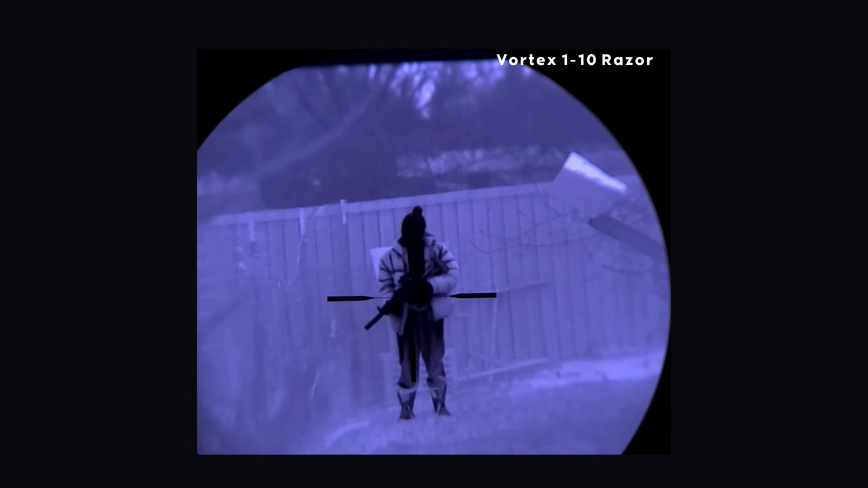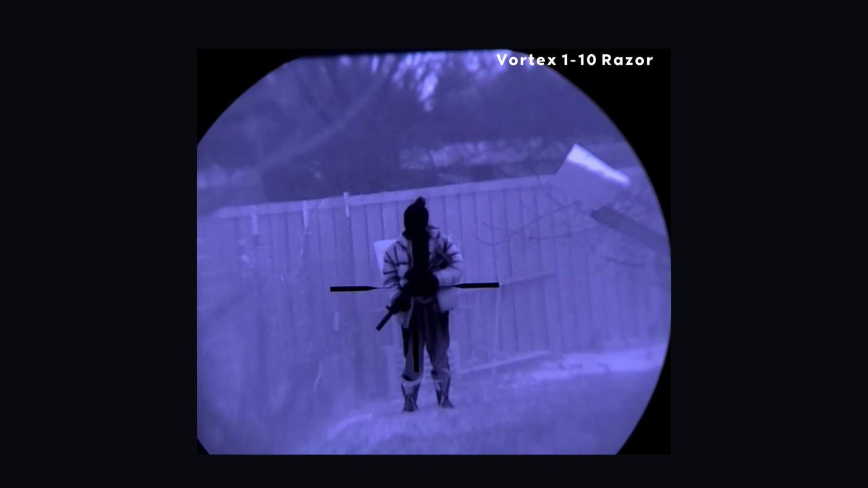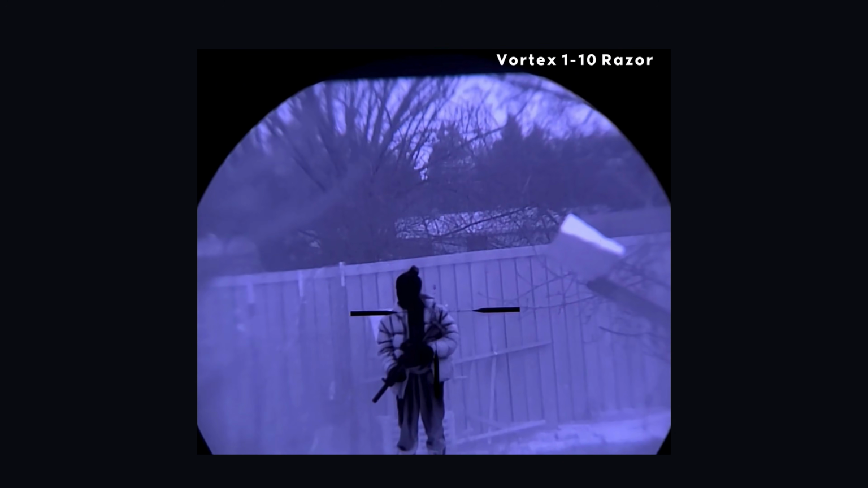Here we'll start to do some panning around pretty soon. We'll take a look at some objects that are slightly further away and looking at the zoom potential of the scope, kind of like we did in the previous segment of this video.